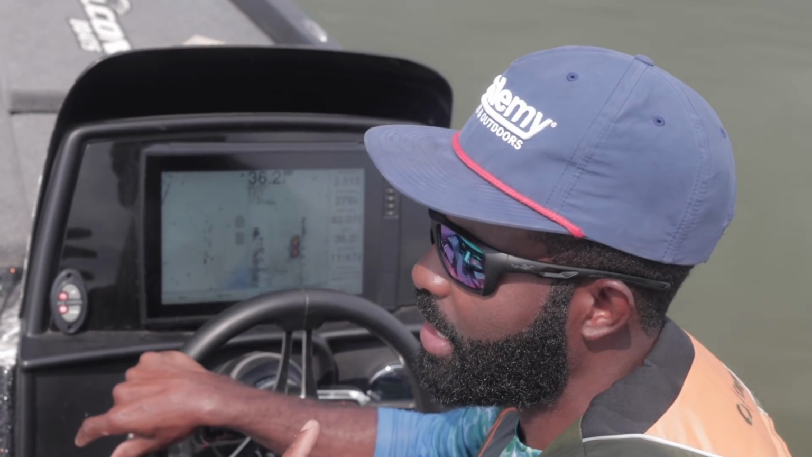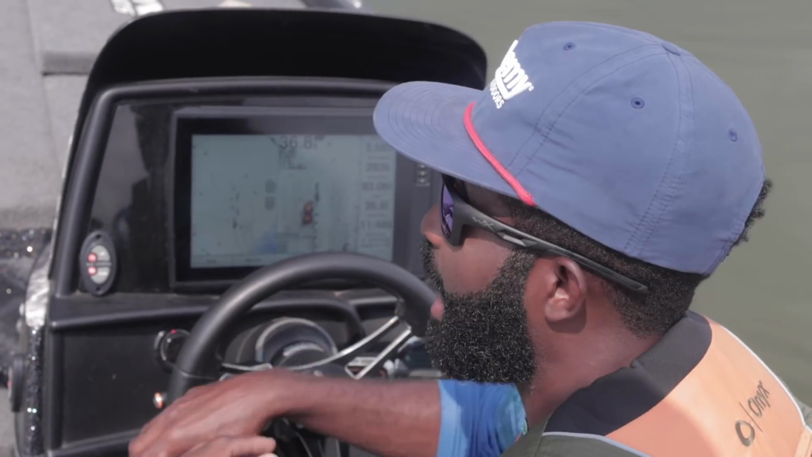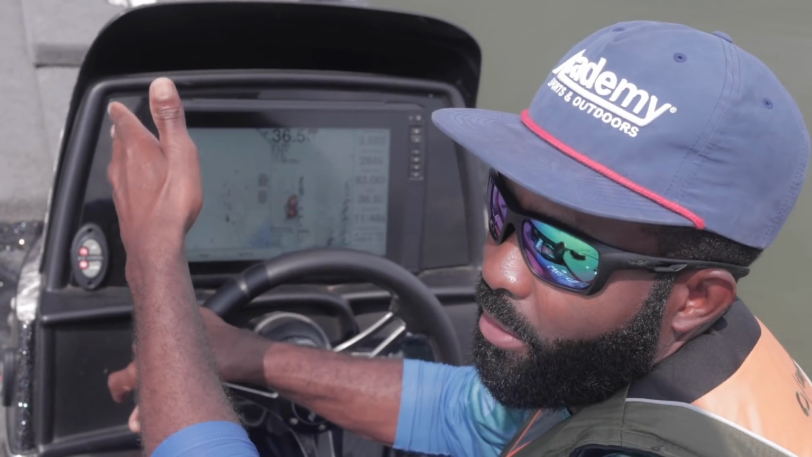That's why I always suggest that, guys, if you don't have enough money to get graphs at both ends, I particularly think it's more important to have a graph at the bow.